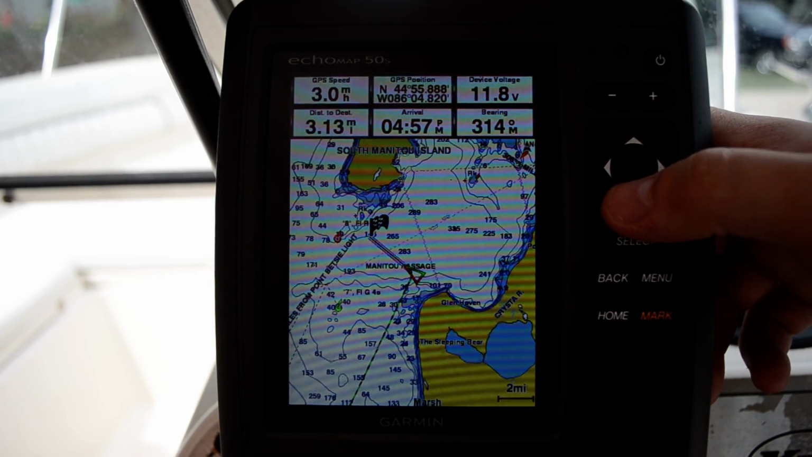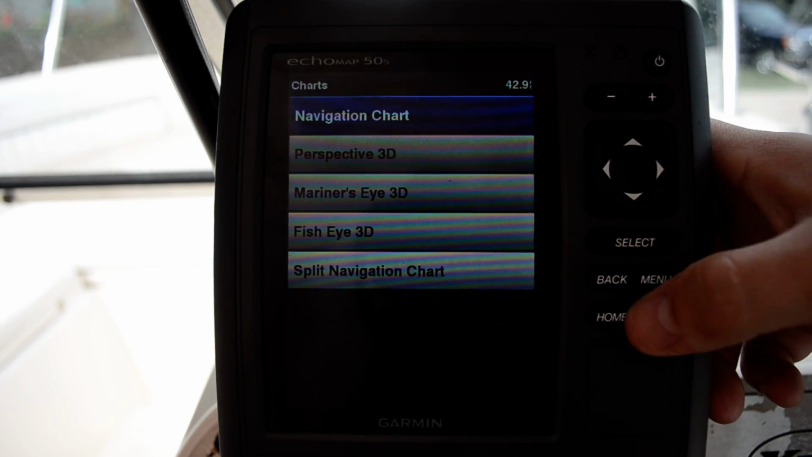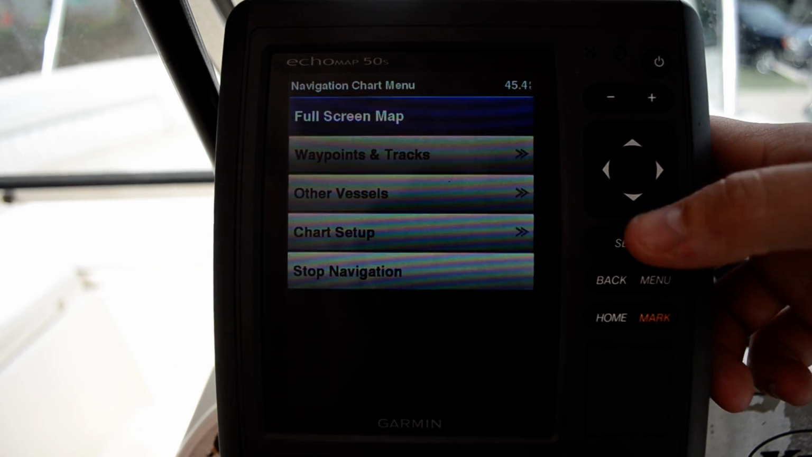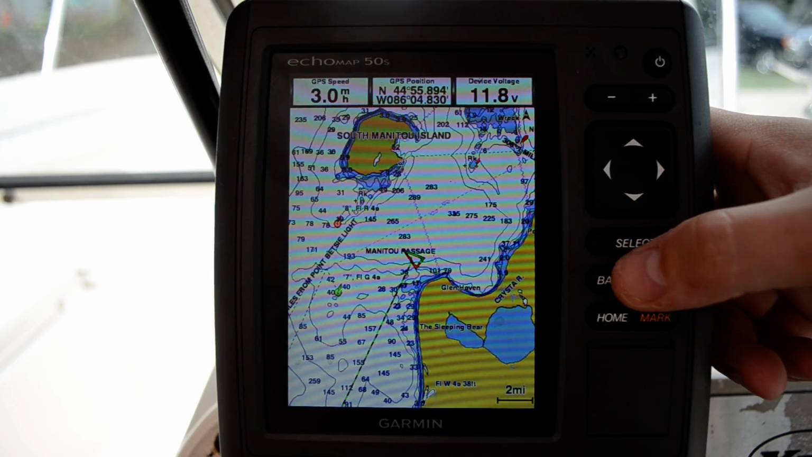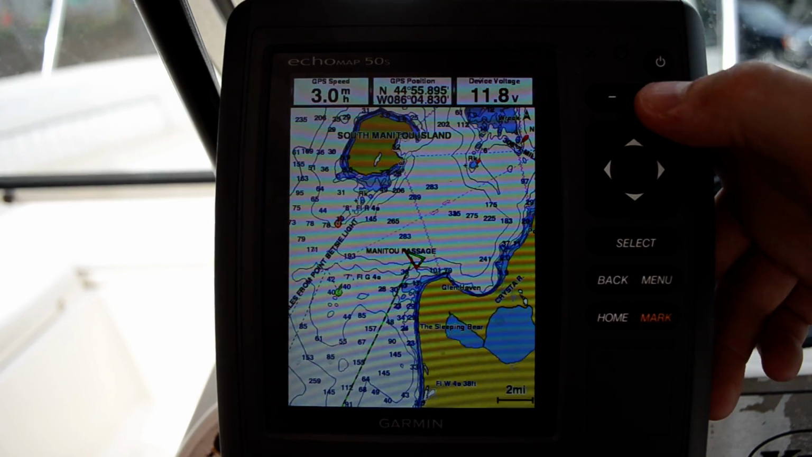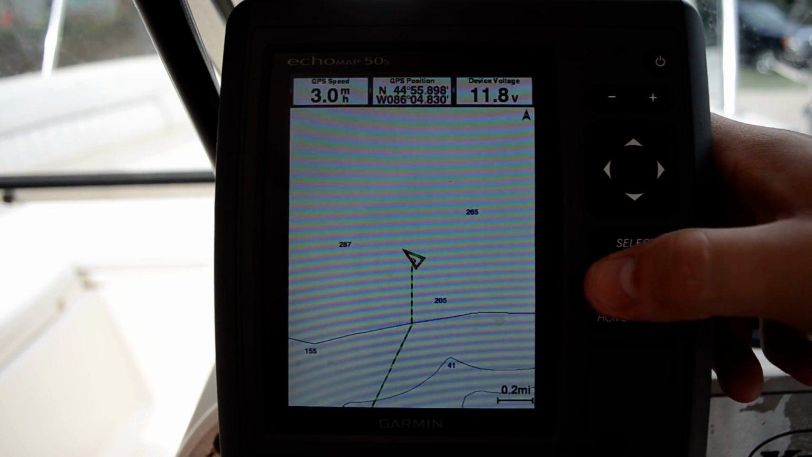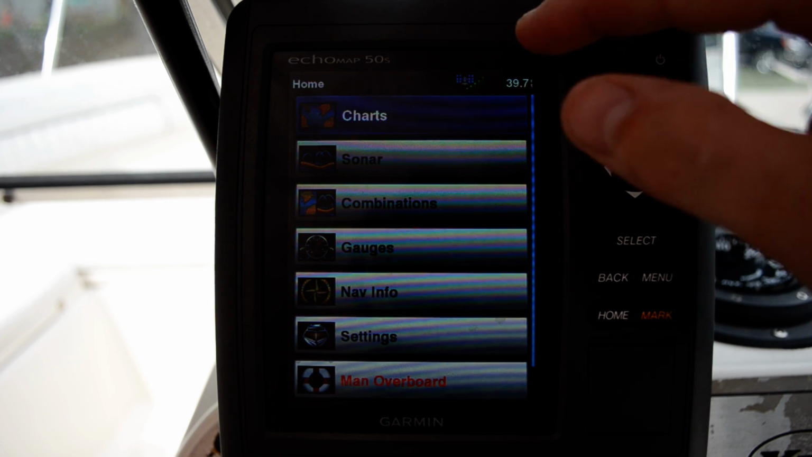So let's get back out of here. This is kind of the big screen. Let me see, navigation chart. If I go to menu to just get out of this, I go to stop navigation. Gets me back to my normal map. Now we're just cruising along again. So we're going to go back a couple screens. So this is like the home screen here.